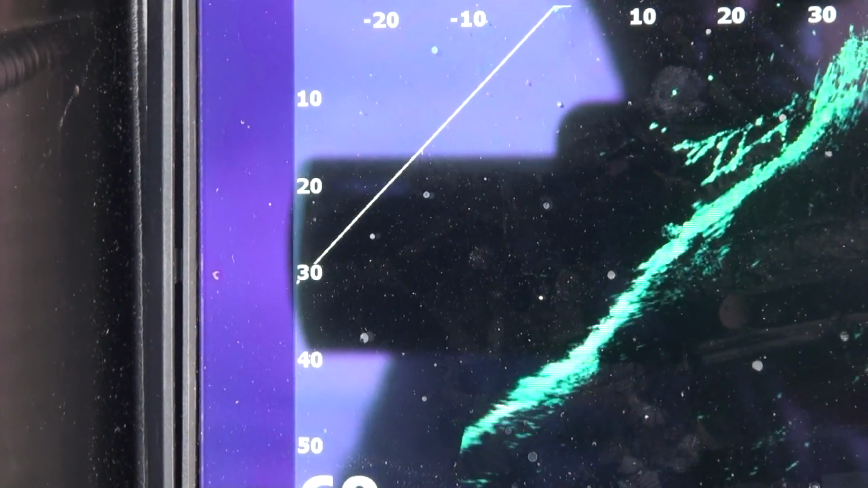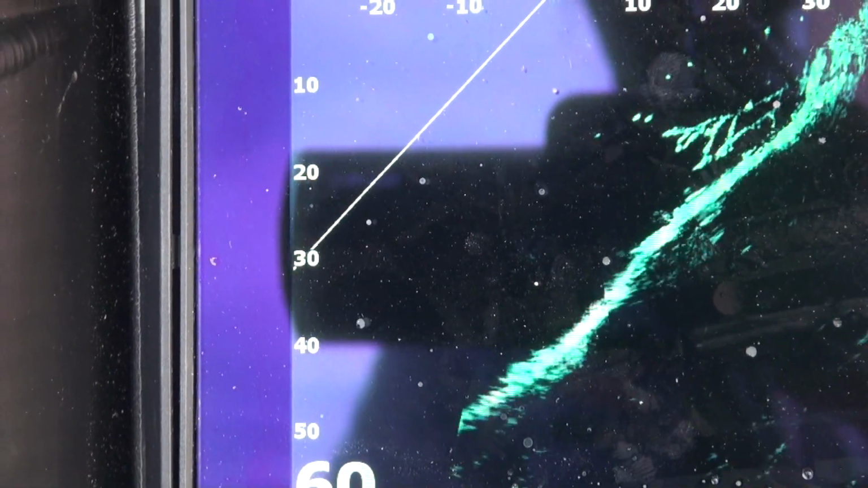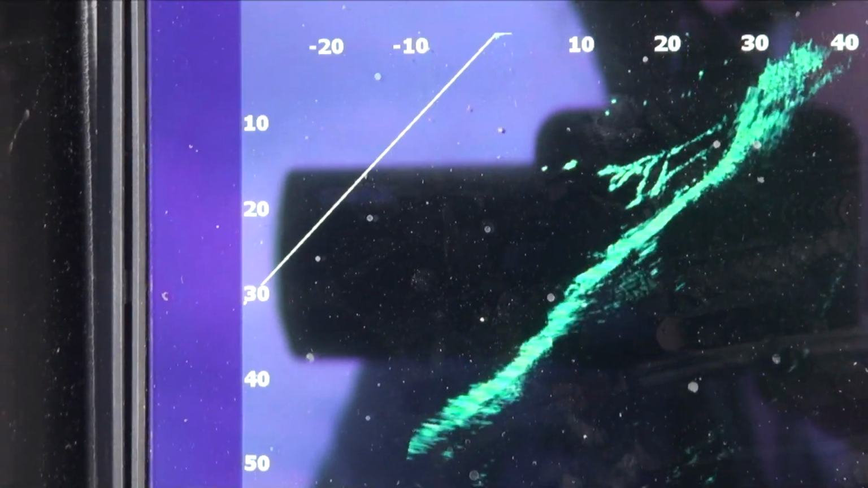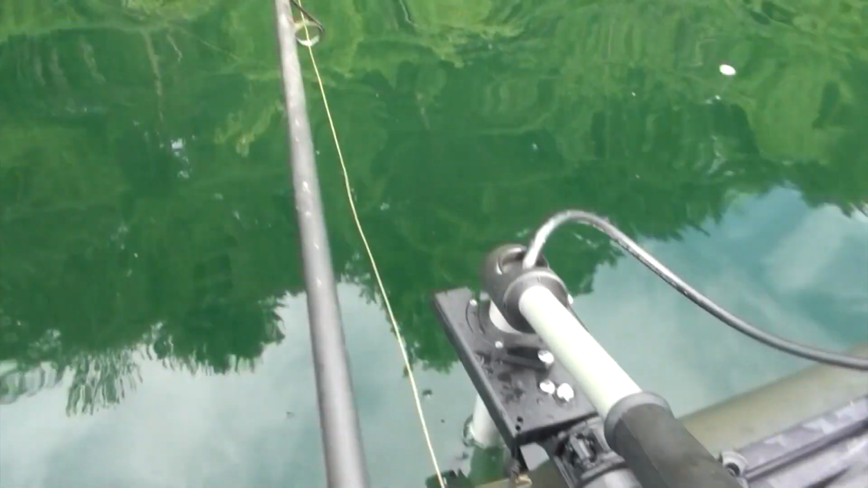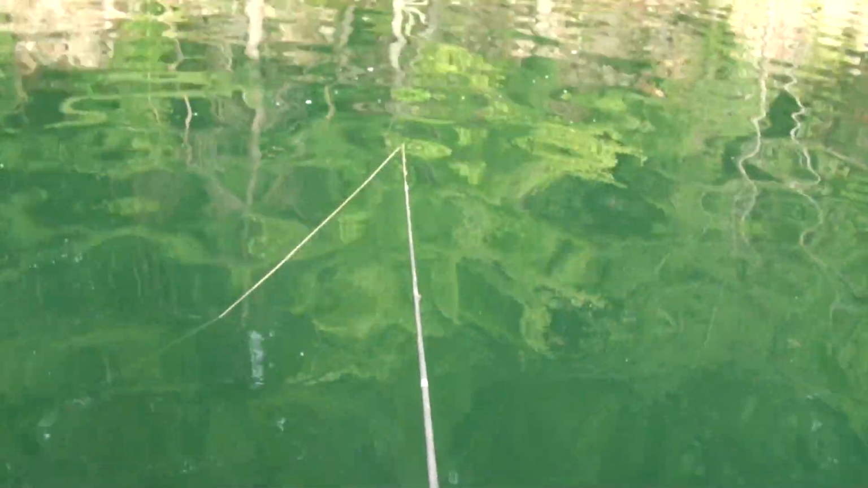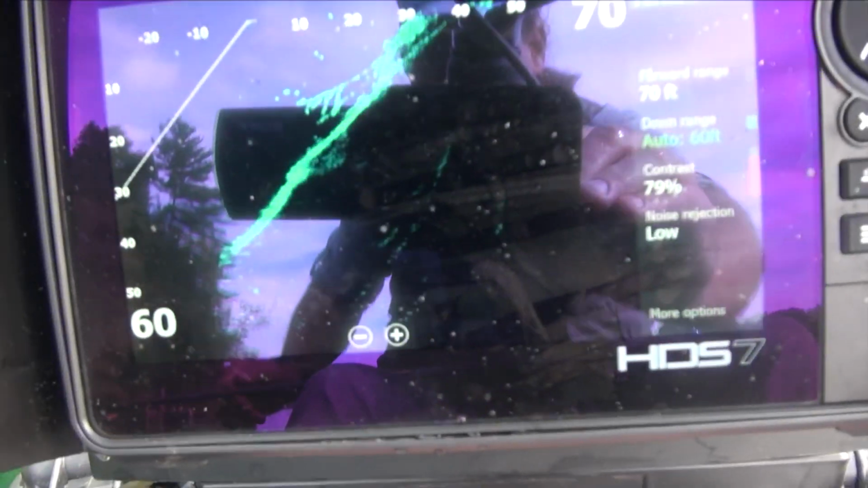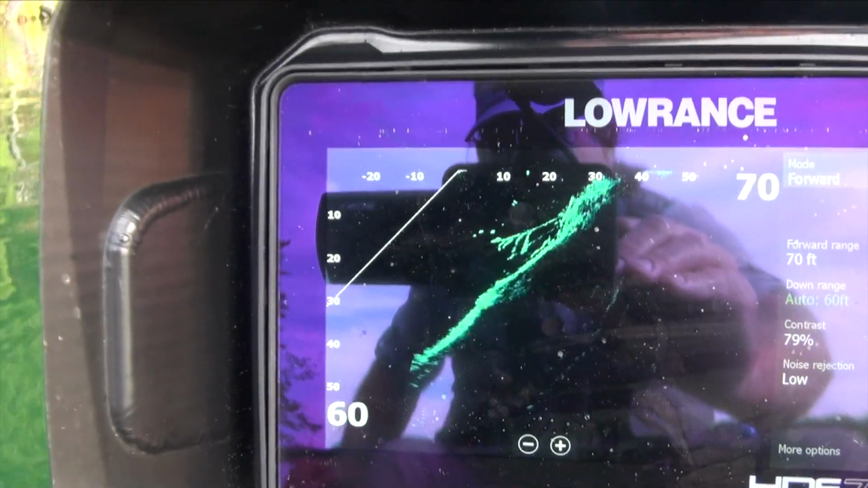Fish just sort of cruising around it. You wouldn't see that. I mean, it's down in there a bit, but it's telling me it's right here in front of that notched tree. Look at that. Very cool.